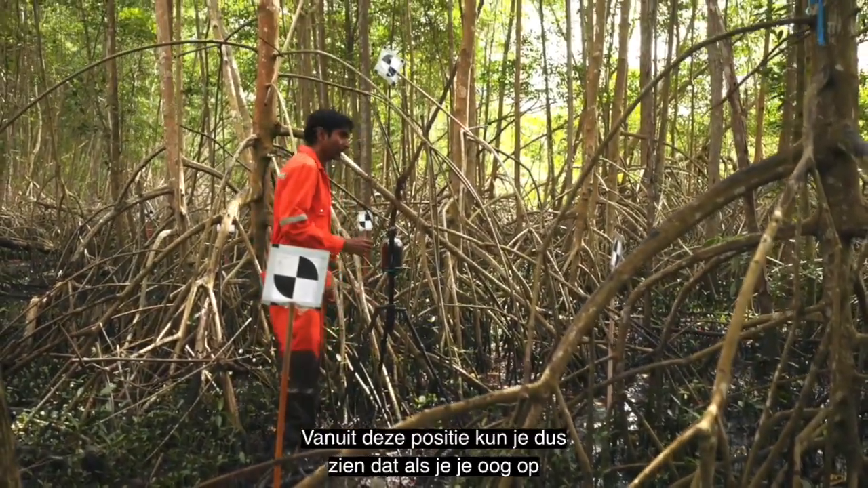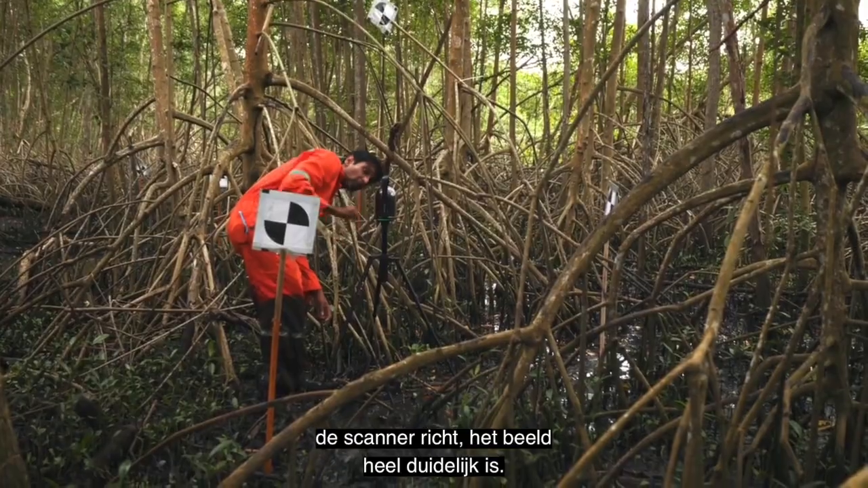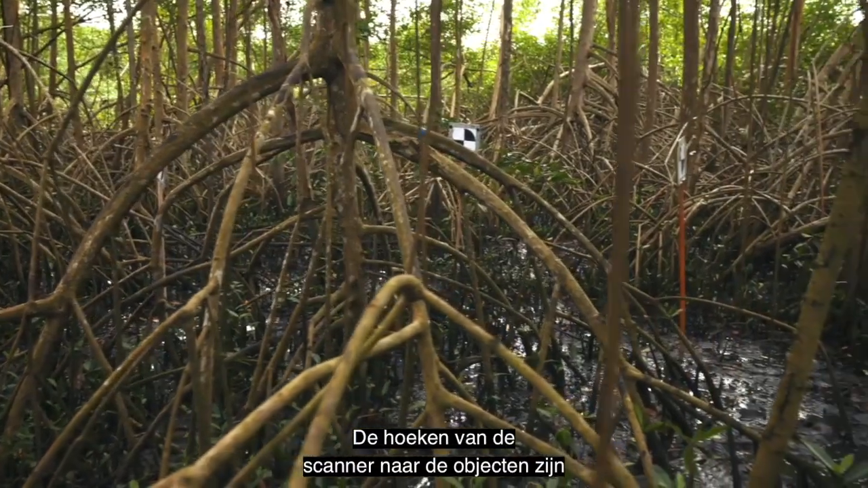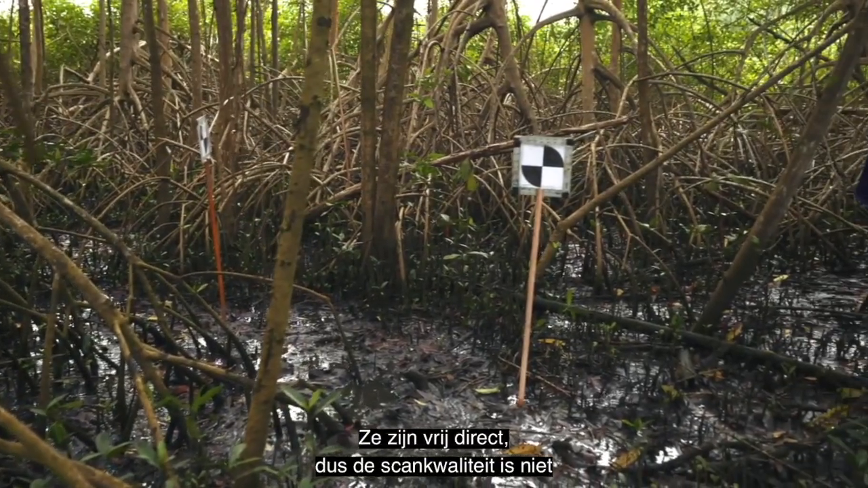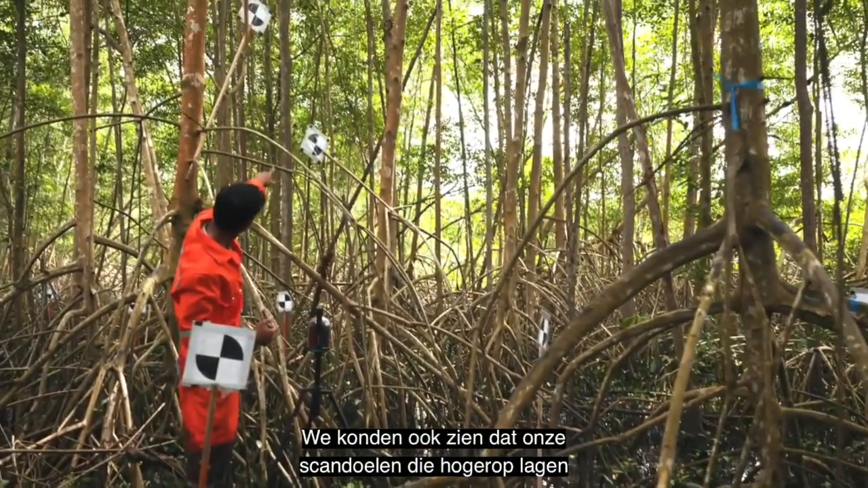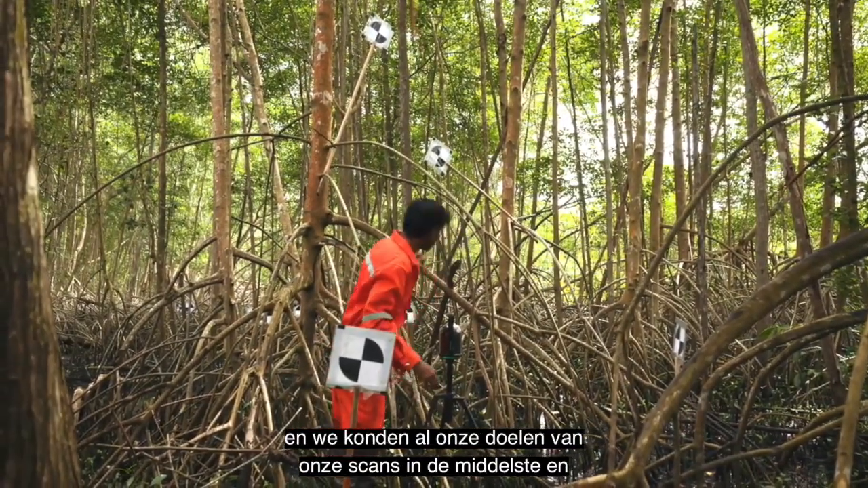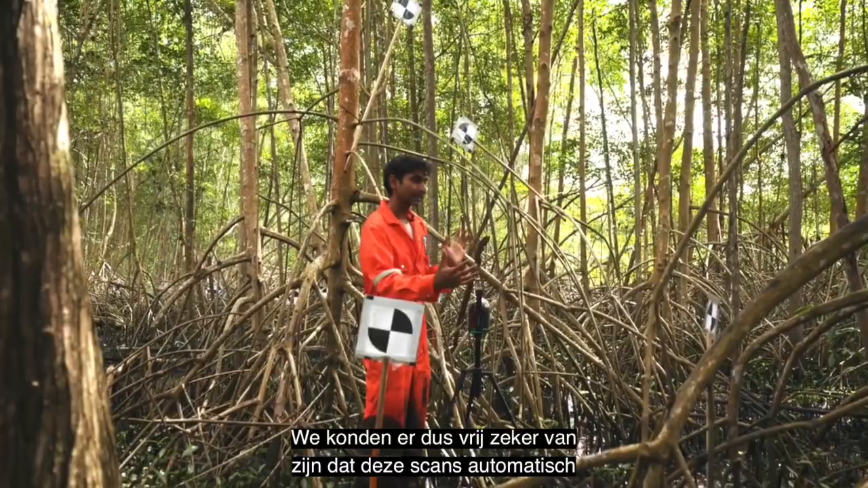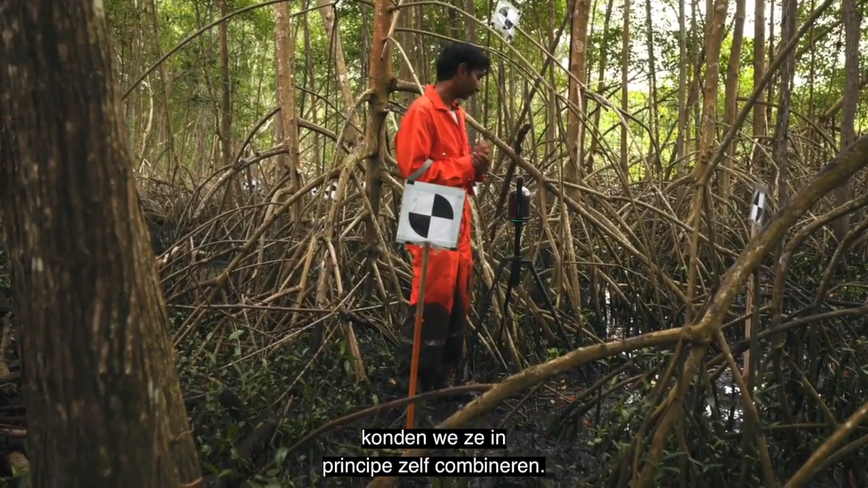And so from this position, you put your eye by the scanner location, you can see it's very clear. You can see all of these targets. Also the angles from the scanner to the targets are not oblique. They're quite direct, so it's a good quality scan. Also, our targets that are higher up are very clearly visible. And we could see all of our targets from our mid-ring and outer ring scans. So we could be fairly confident that these scans can be automatically combined, and if they cannot be automatically combined, we can manually combine them.